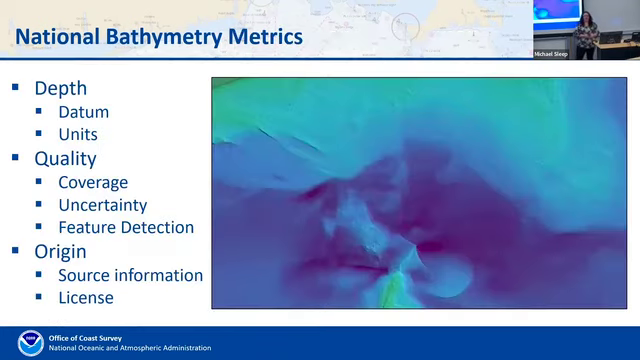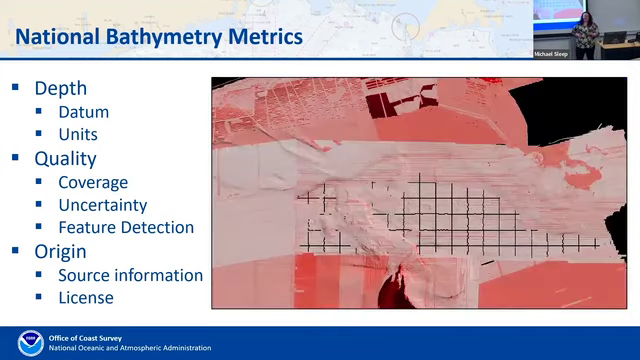Perfect. All right, so when we're collecting all these different sources, there's all sorts of different sources of bathymetry. Primary sources are NOAA and Army Corps hydrography and topobathy LIDAR, as well as external source data, such as USGS, other agencies and academics. But regardless of the source, we have to know some minimum metadata. We have to understand how deep it is, so that's your datum and your units. We have to understand some quality metrics, things like coverage, uncertainty, and feature detection.